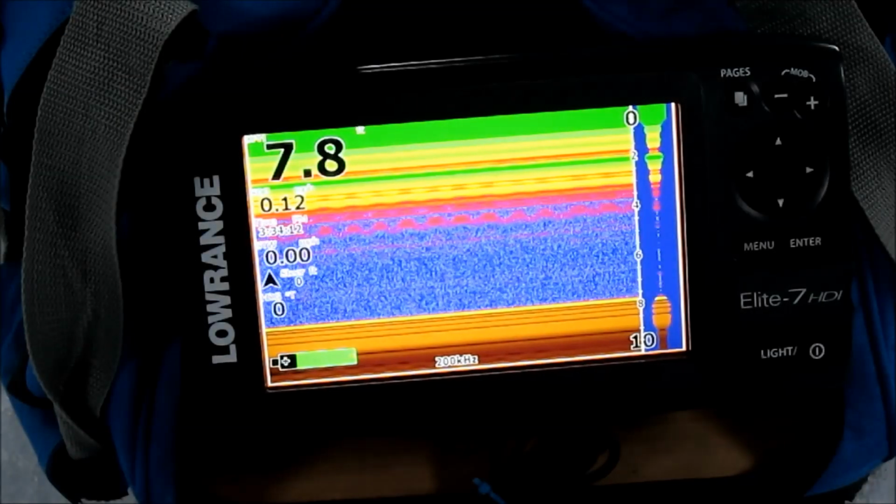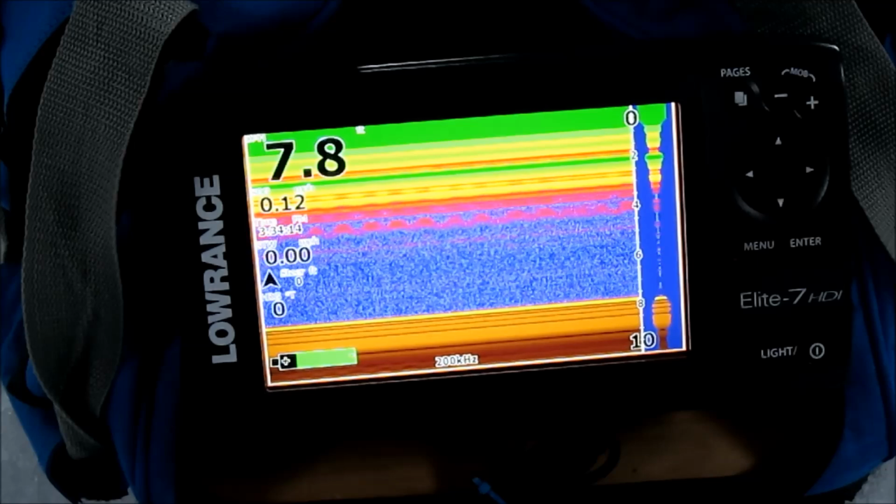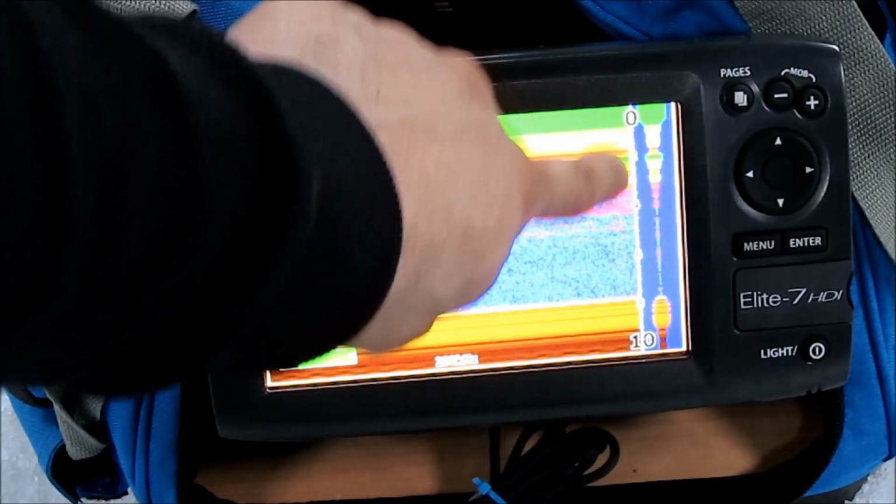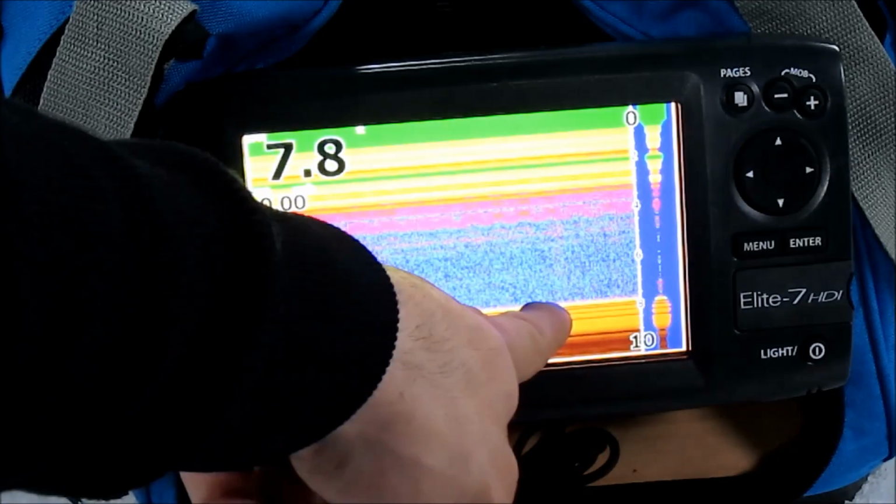I just want to show you a couple of the modes that I use to fish. This is your standard sonar. It's showing that we're at 7.8 feet. You can see over here on the flasher graph, right now there's pretty much nothing directly underneath me. It's just a bare hard bottom.